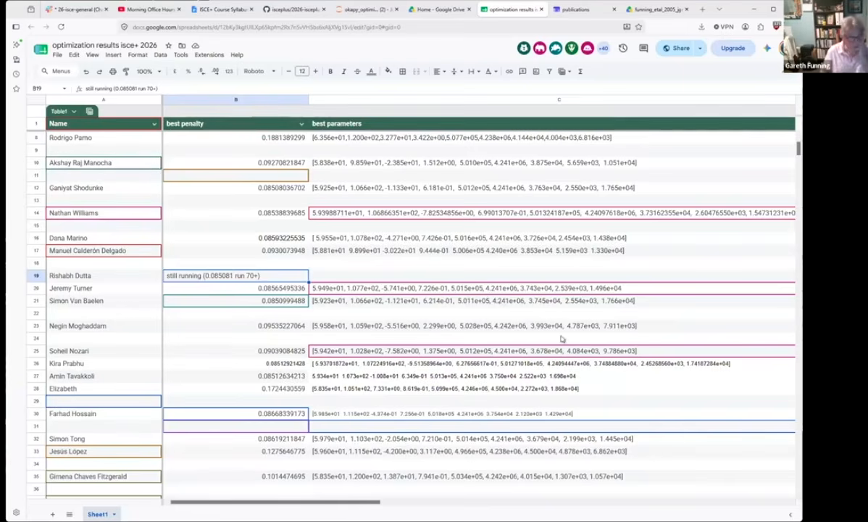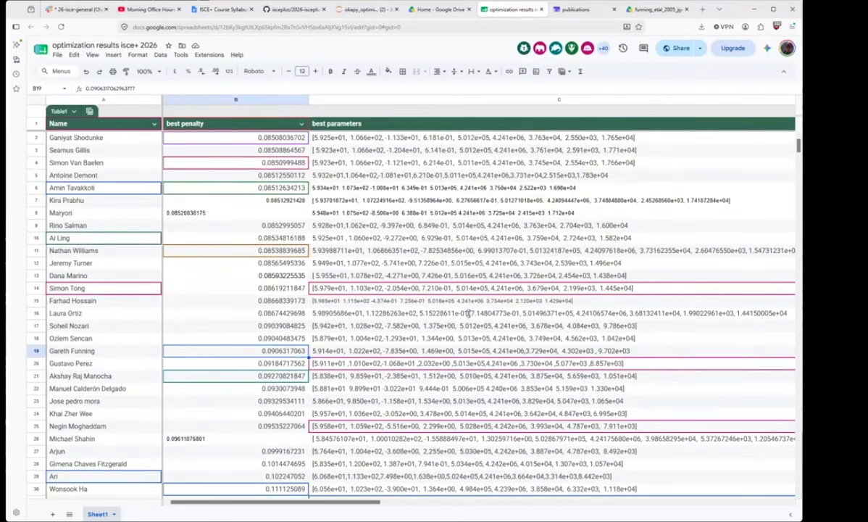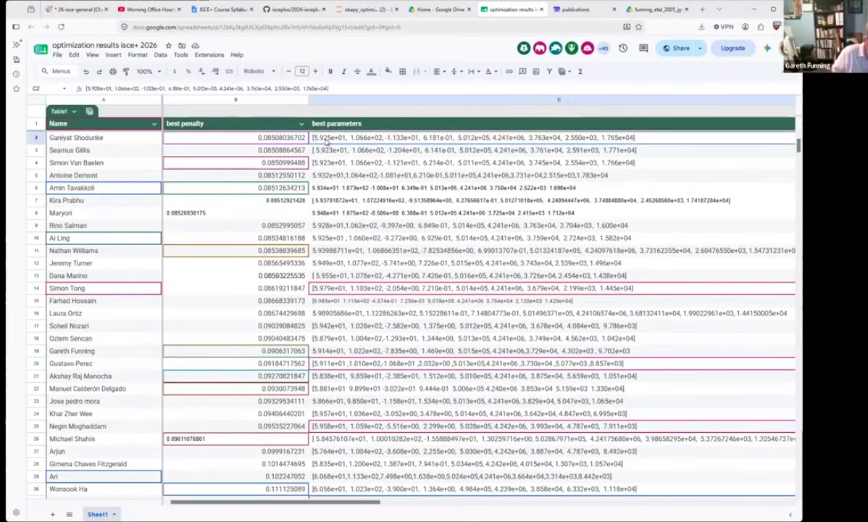Okay. Could someone sort this by penalty, please? We have a volunteer. There you go. So the best penalty. It's a pretty tight race. Ganirat could be the winner by down in the fifth or sixth decimal place. But this looks like the best parameter string.